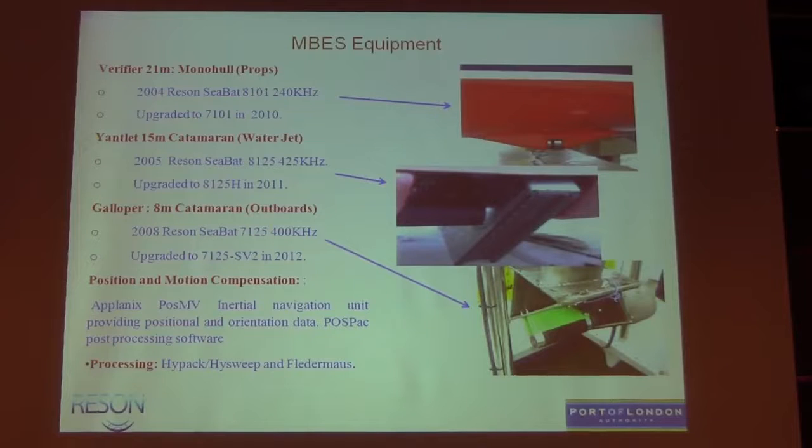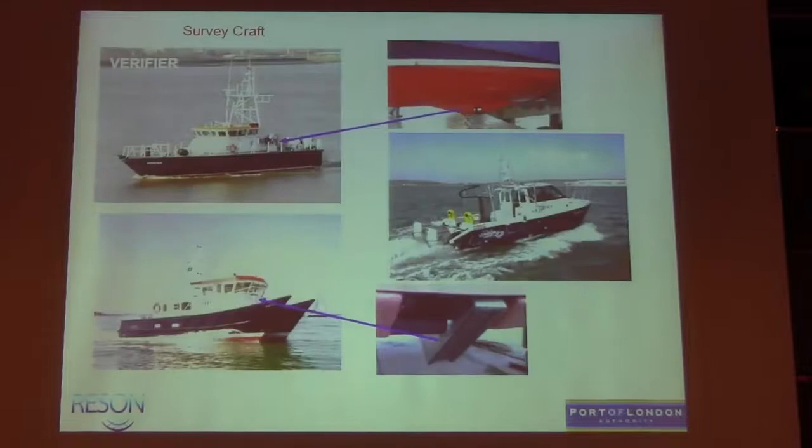All our vessels have a Planix POS MV, which we're fortunate to be able to put onto those craft. And I think, as Peter said, they are the best performing position and IMU systems out there. Processing is HIPS and SIPS into Fledermaus. They're the survey craft.